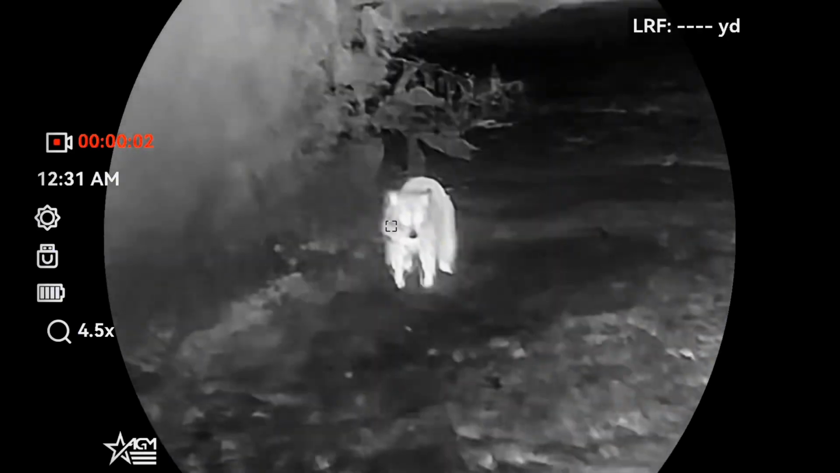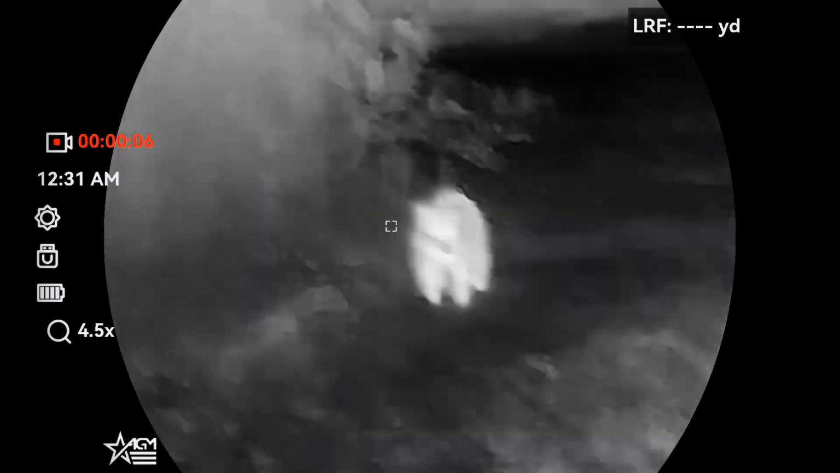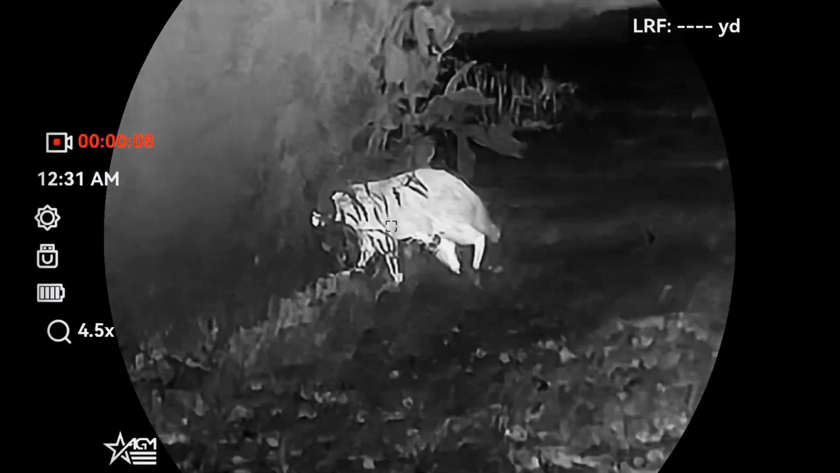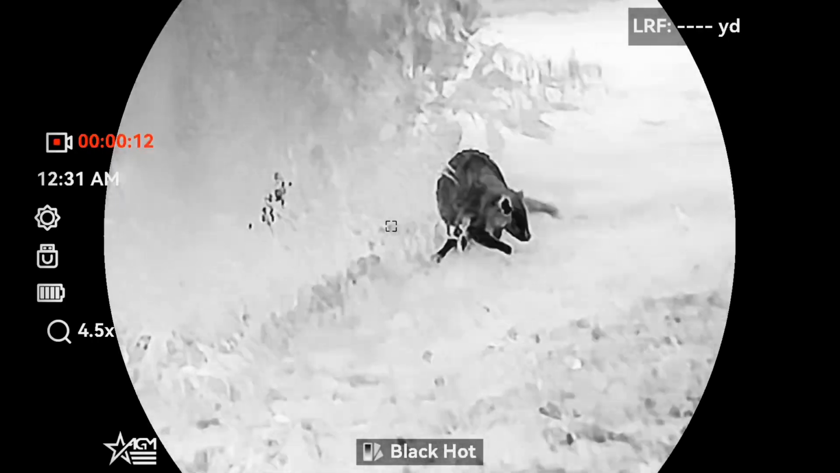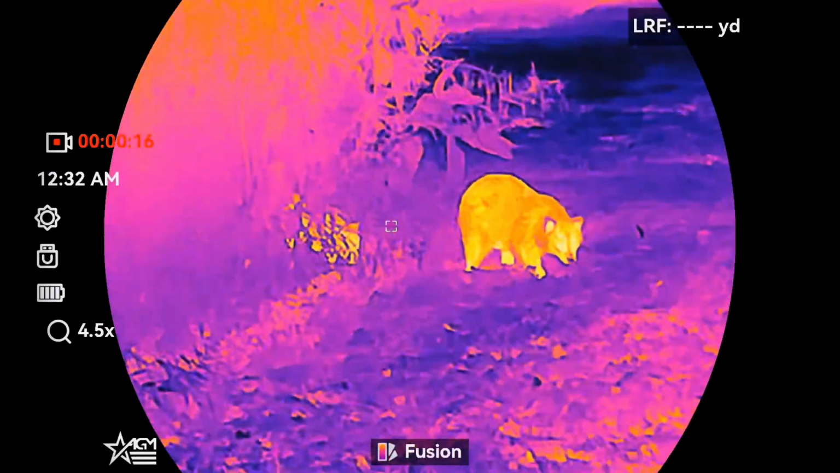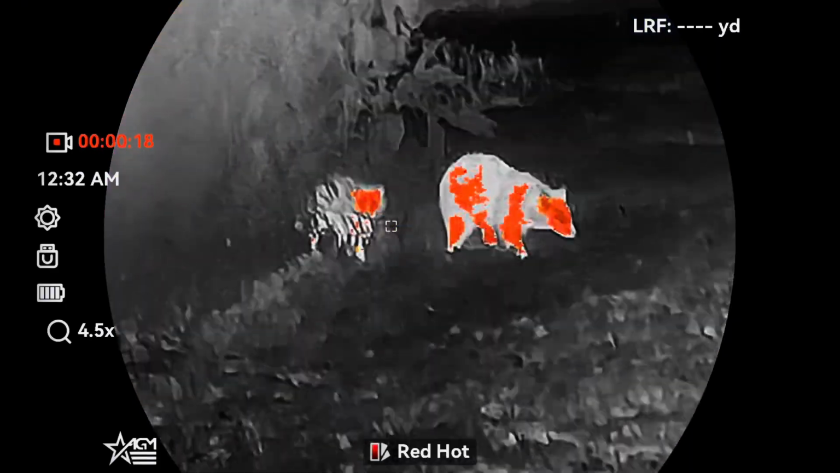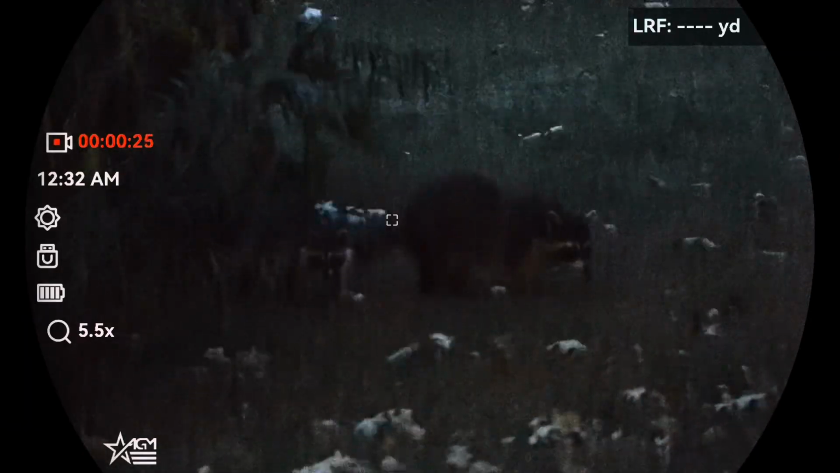Weight is 1.96 pounds, so just under 2 pounds. And the final thing I was going to bring up here, guys, it does have the IP67 waterproof rating. So a lot of great features on this thing. I mean, I could talk about all the other minor things for a very, very long time. But again, it's a great optic. For somebody even that wants to use this for deer hunting, coyote hunting, you name it.